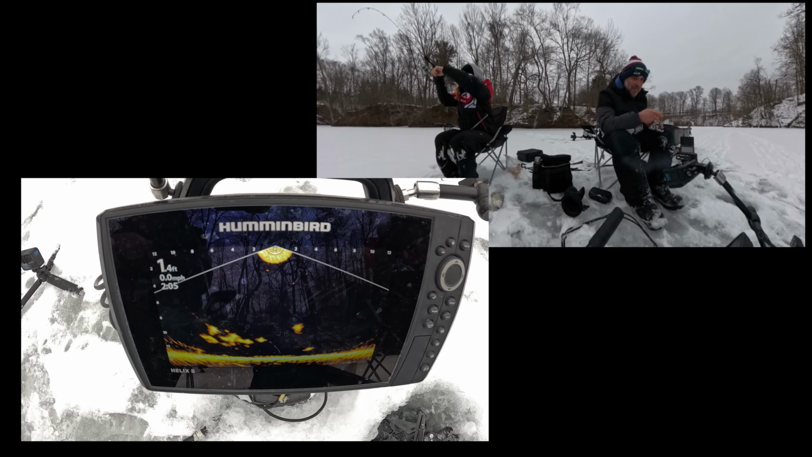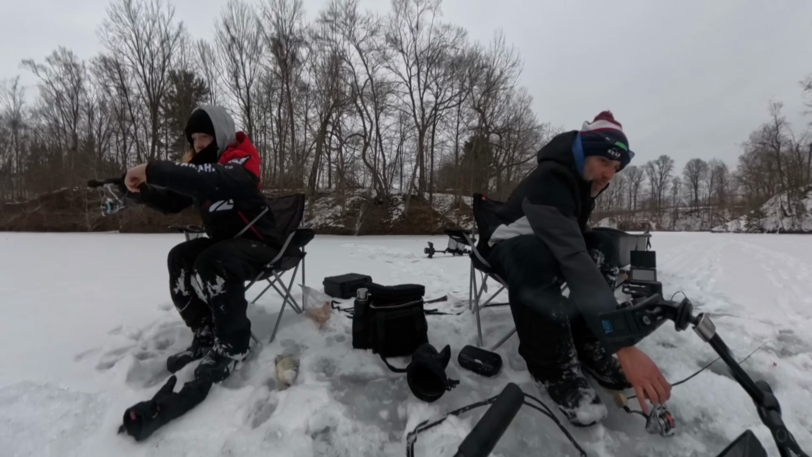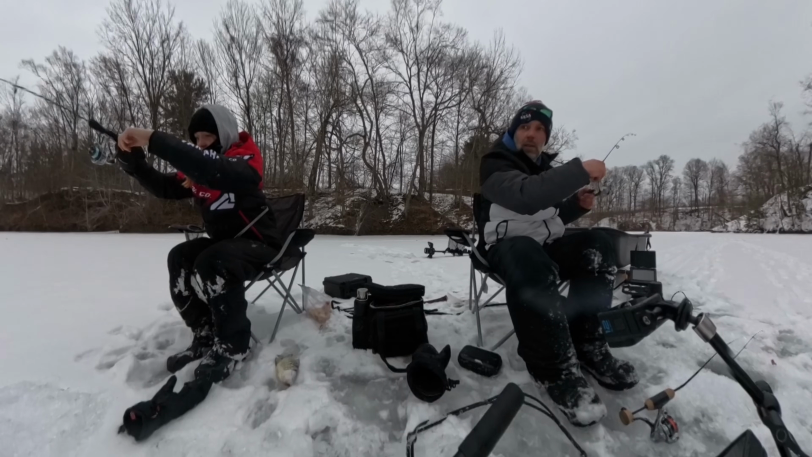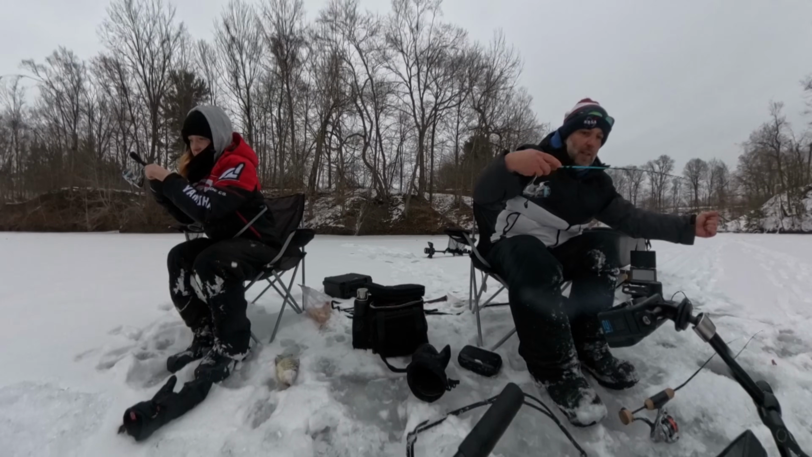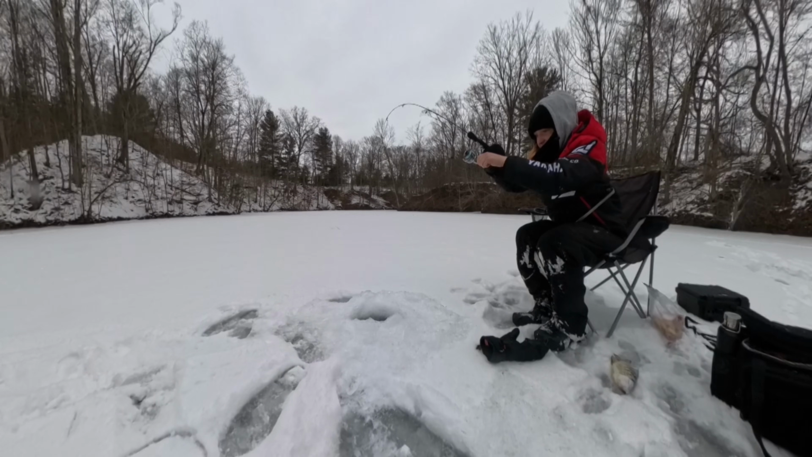Got him. Oh my gosh, my drag is really loose. The rattle bait's way too big. This is a good one. Don't lose them at the hole. I won't. Try not to. It's a good one. Whatever it is, it's a good one.